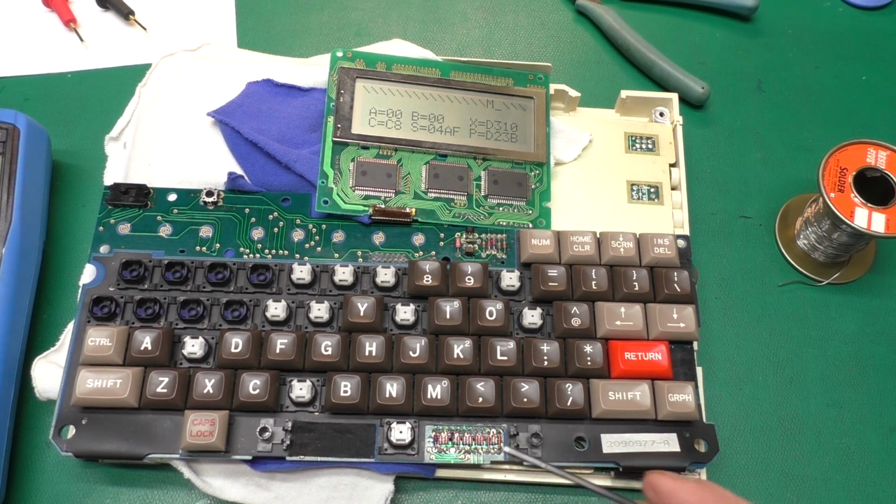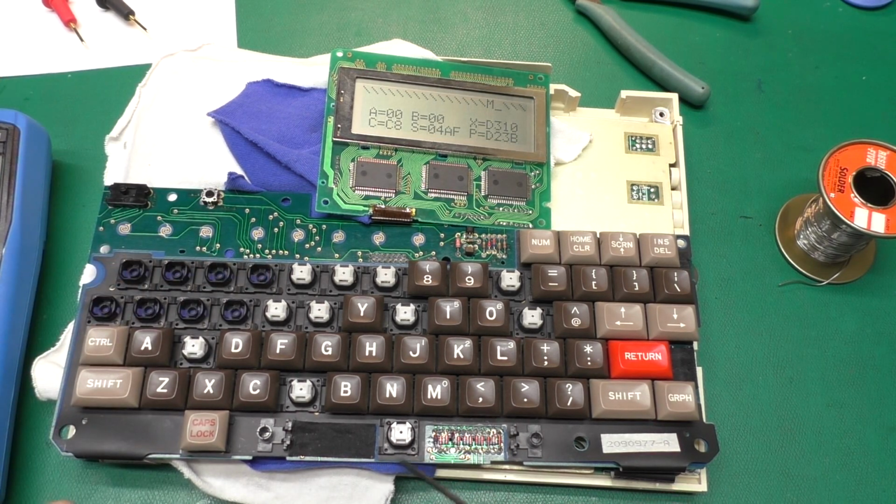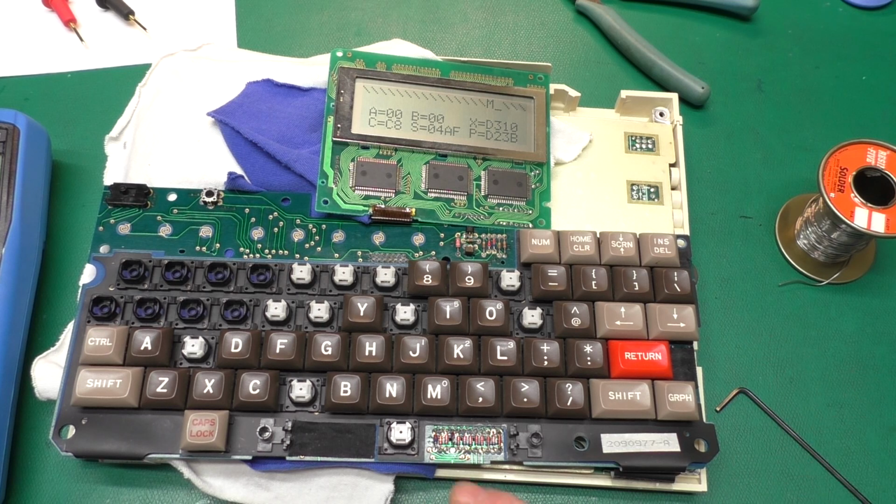So I think what I'll do is take all of this apart and we'll pull the space key, kind of like we did these two pods. It's in its own little single pod here. That shouldn't be too difficult, and we'll see what happens. If that takes care of the problem with that diode still connected, then we know that we've nailed it. And since this is right on the edge here, maybe we can fix it too.